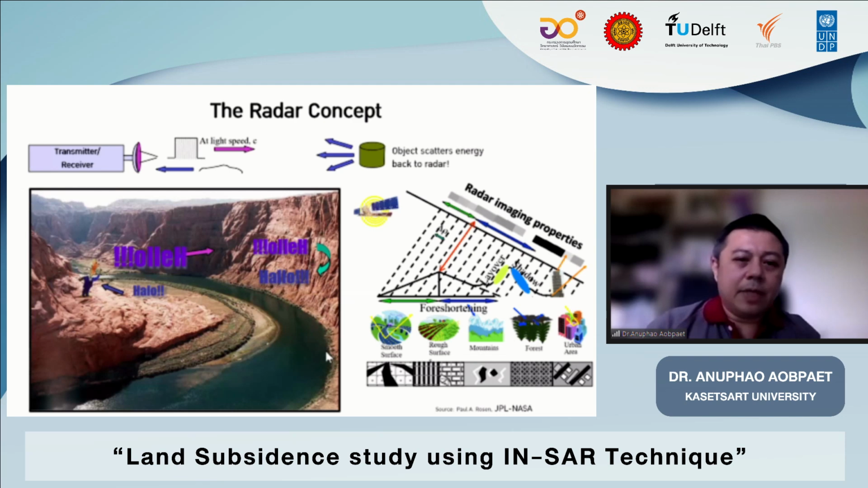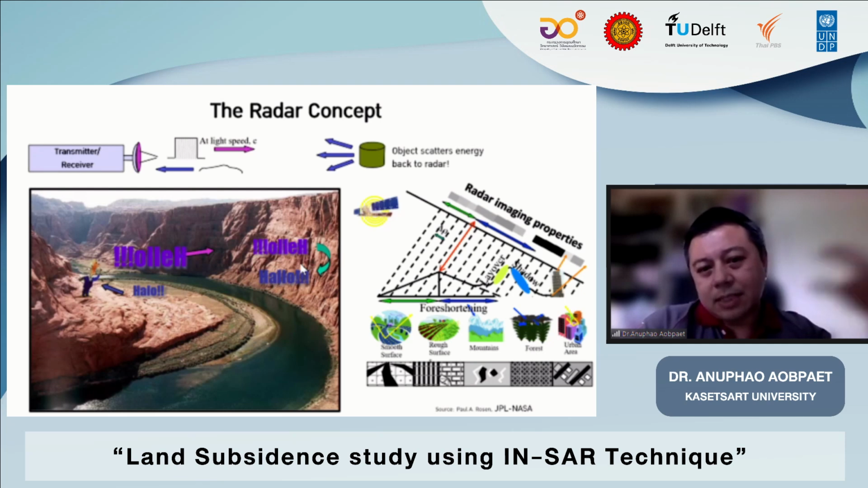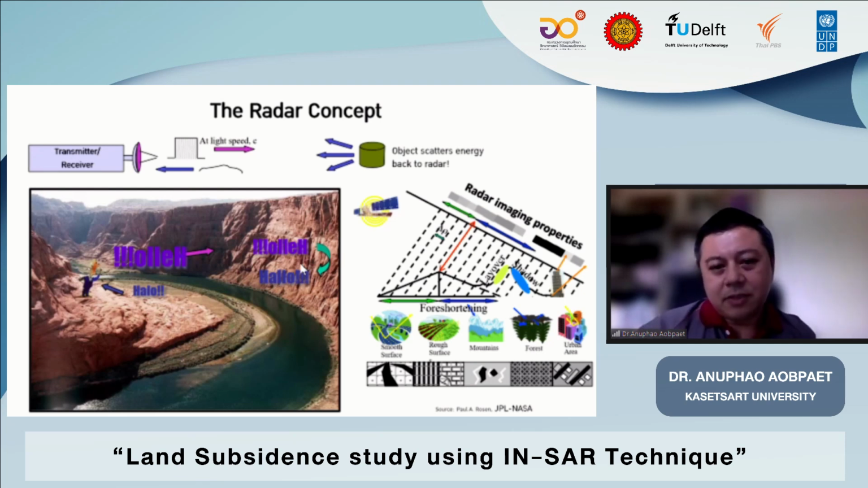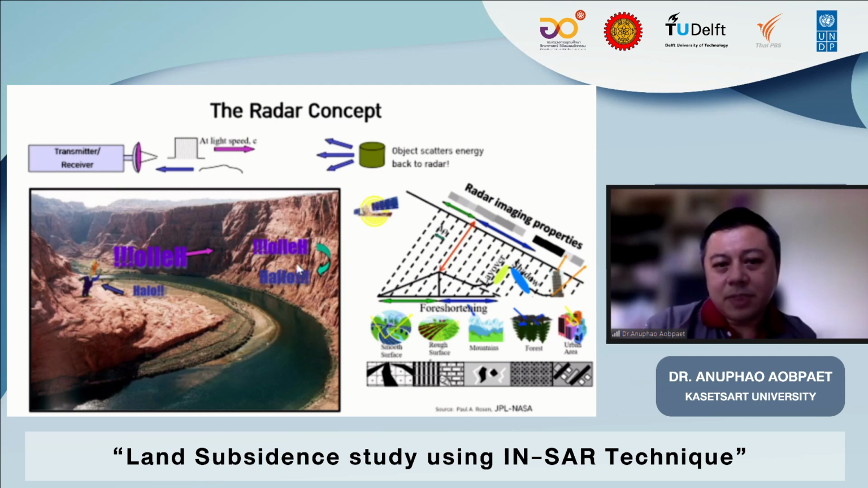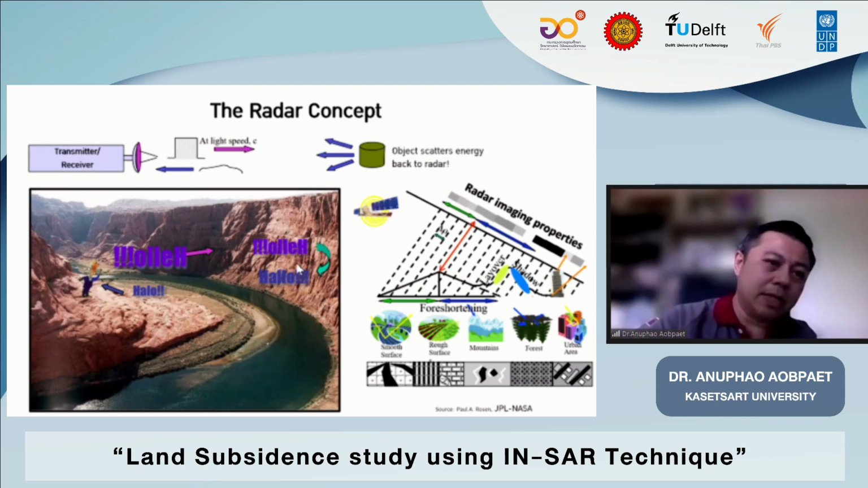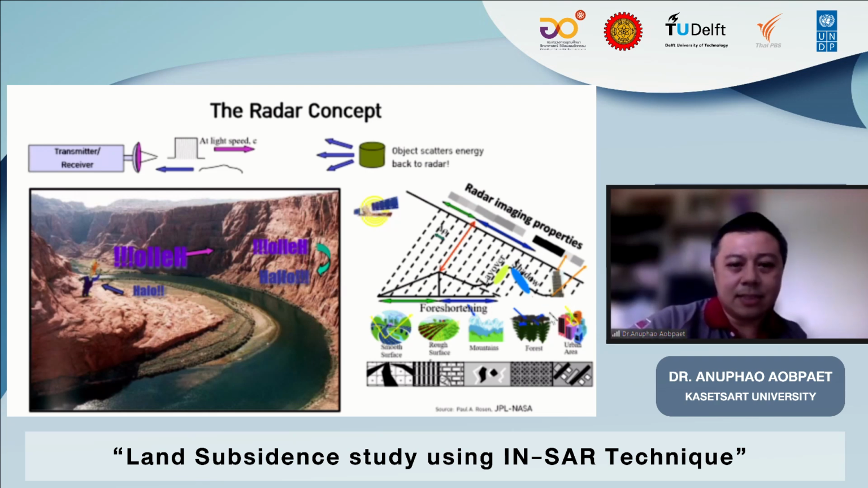And this is a very easy concept, right? The radar concept is just like an echo. The signal from the satellite sensor penetrates through the clouds and hits the object on the Earth, and then the signal goes back to the receiver at the satellite sensor.